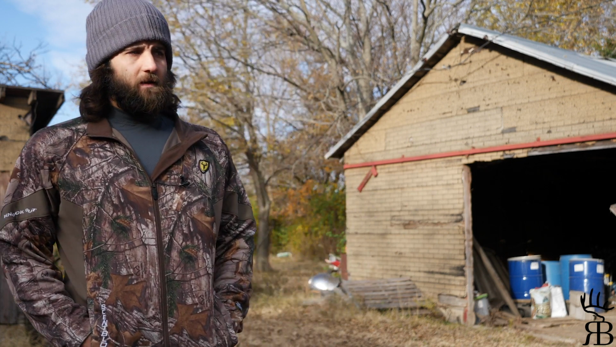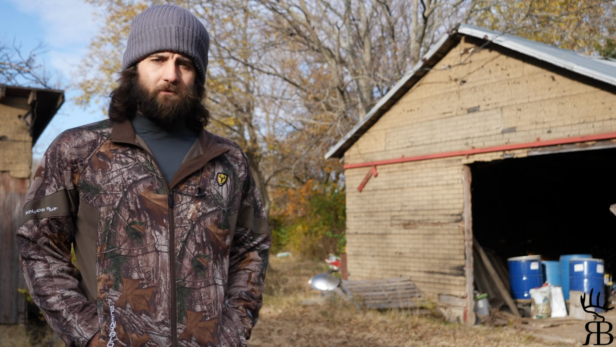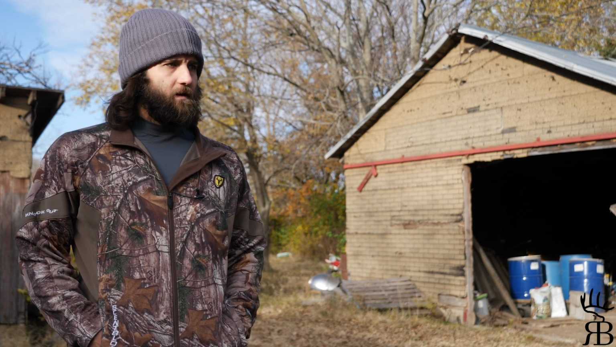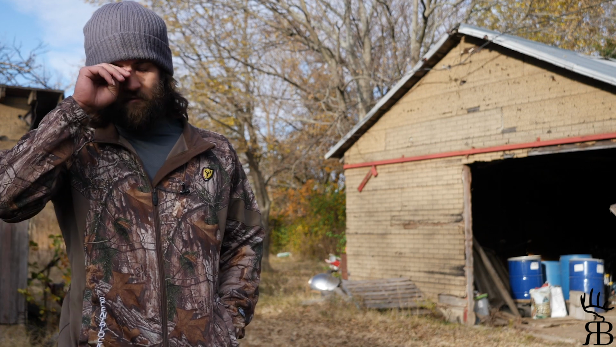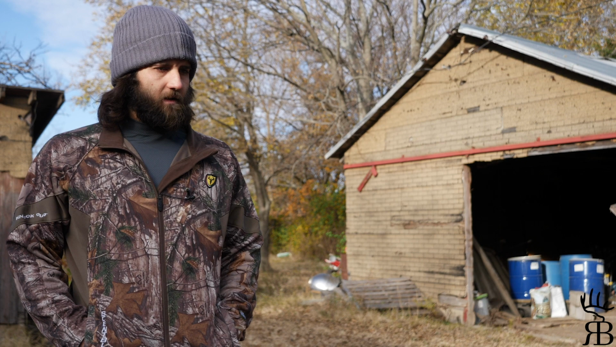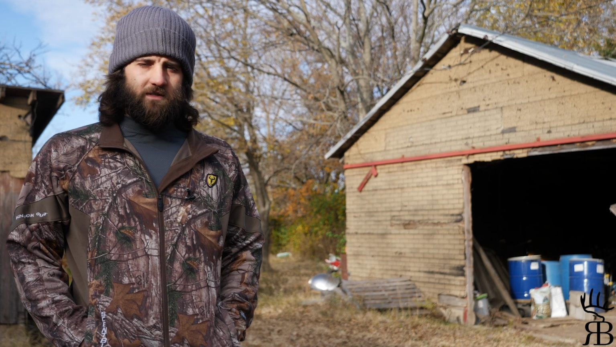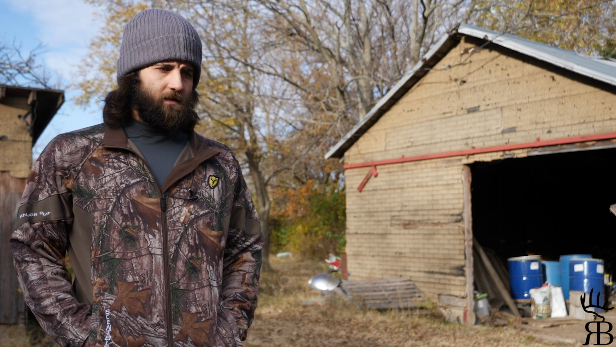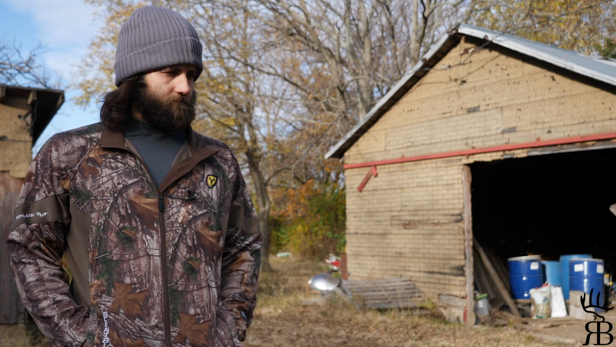And that's just based off seeing how Bucky was acting yesterday morning in the field when he had that other 3-year-old out there that was kind of pushing those does around, and those does stayed out in that field while Bucky was out there just feeding. He just didn't really mind it. He being a mature buck, I'm sure he just knows what time is coming and not to waste any energy too early on.